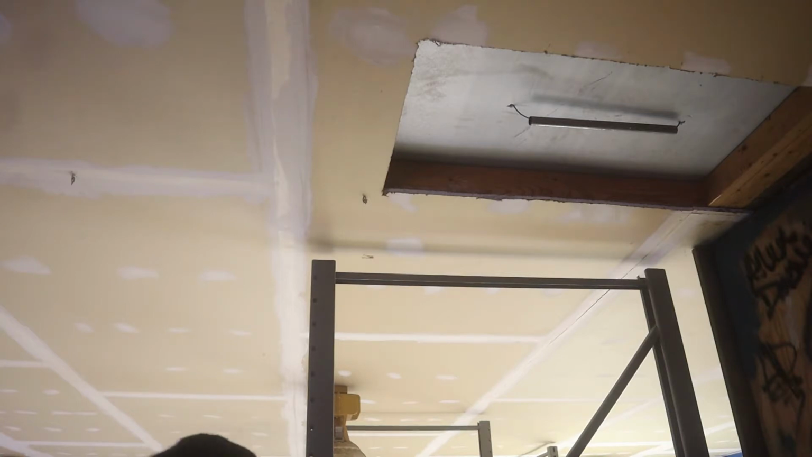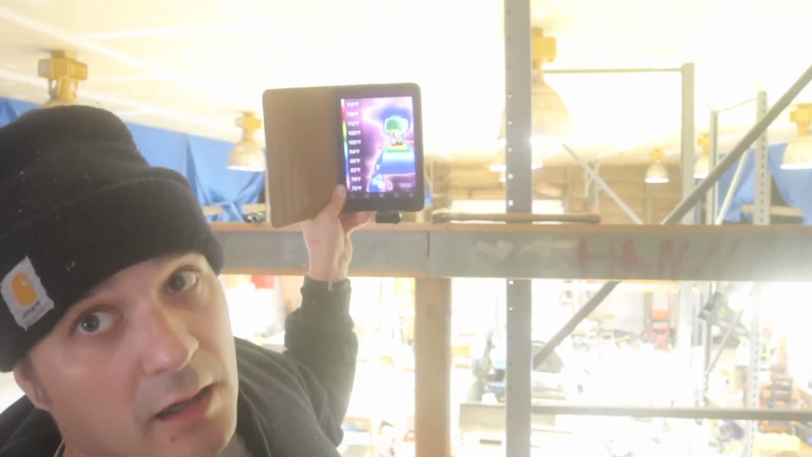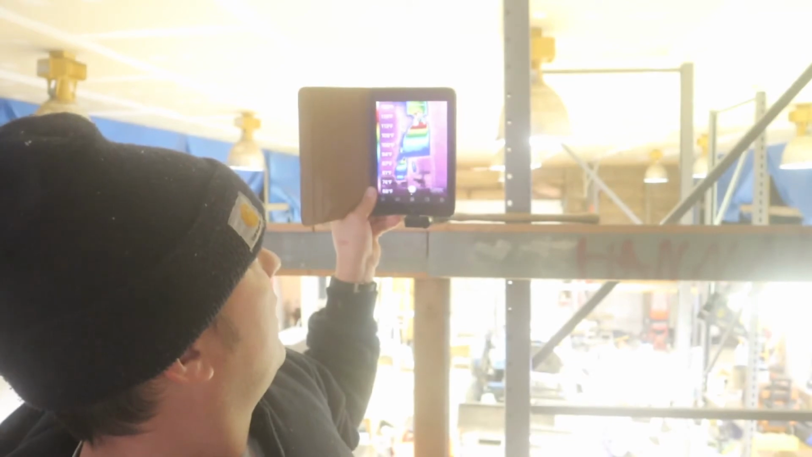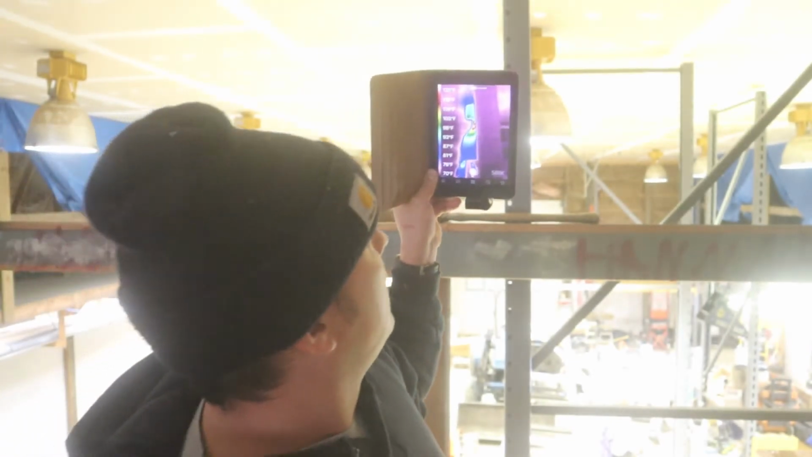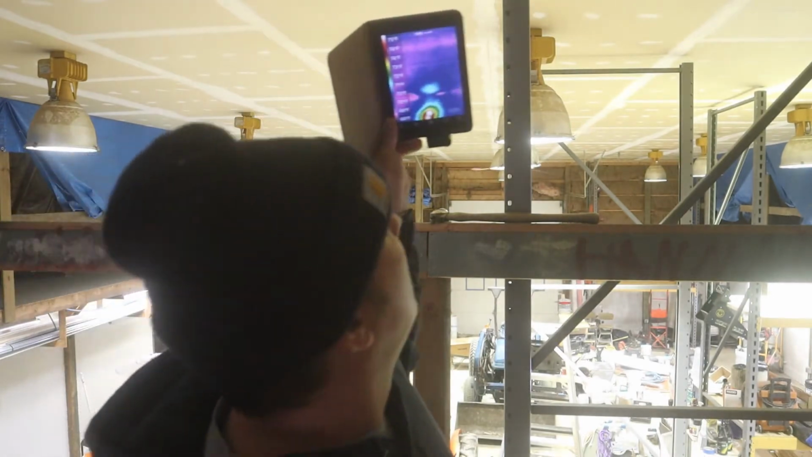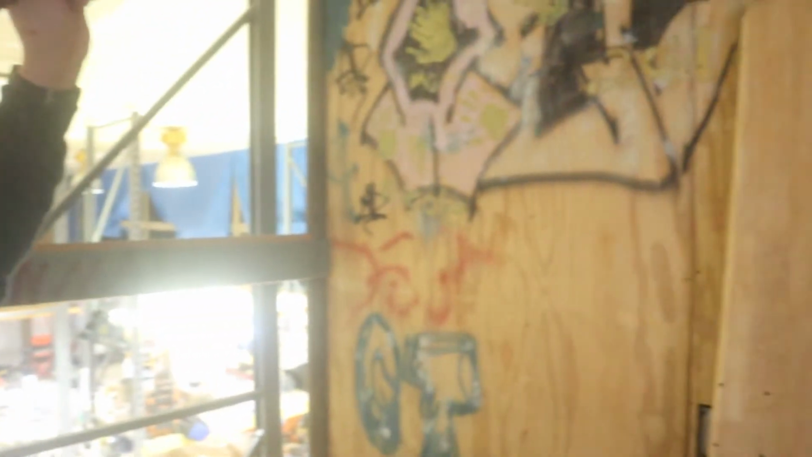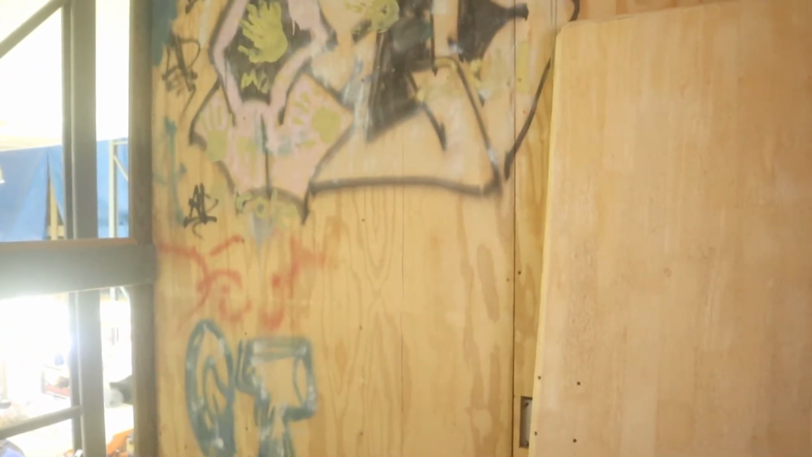All right, let's check it with the thermal cam now. Now with the thermal cam, that right there are our lights over there. And those are pretty warm. So we basically want consistency throughout on our ceiling. It's not perfect, it's by no means, but I'm aiming.